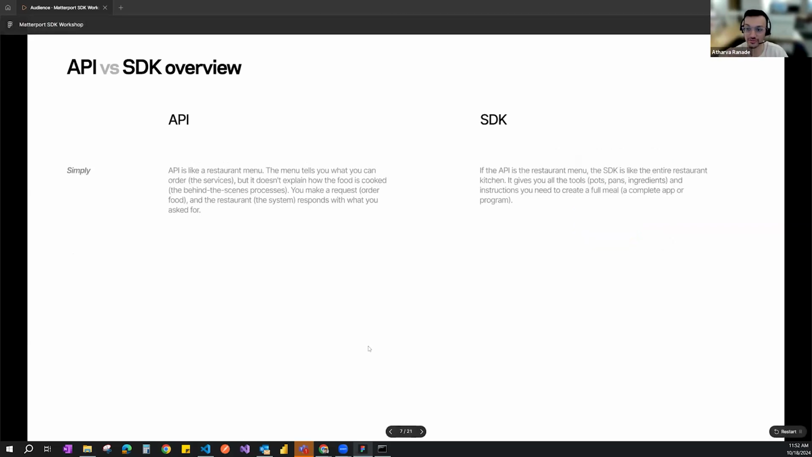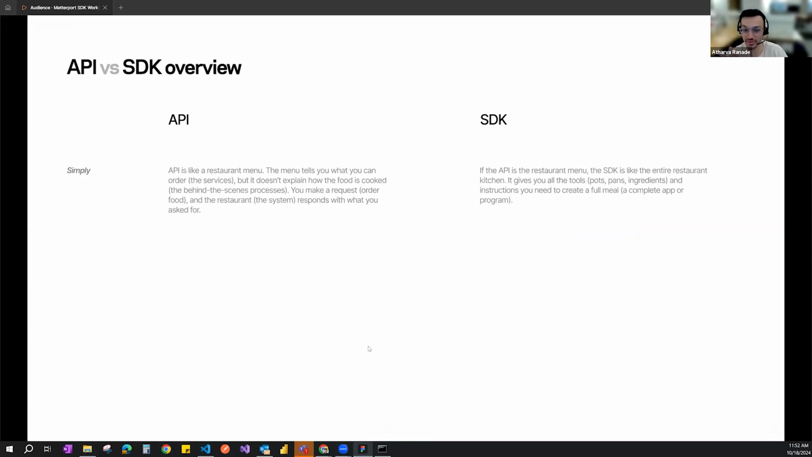Here's an example that I find really helpful when explaining the differences. Simply putting it, an API is like a restaurant menu. The menu tells you what you can order, which is the services, but it doesn't explain how the food is cooked. So the behind the scenes, like how the Revit API is developed, is something you wouldn't typically know, but it would give you enough information that you would be able to work with the Revit API to then help build tools on top of it. So you make a request, which is ordering the food, and then the restaurant, which is the system, responds with what you have asked for. So you're making a call to the API in your programming code, which would then enable you to create features on top of it.